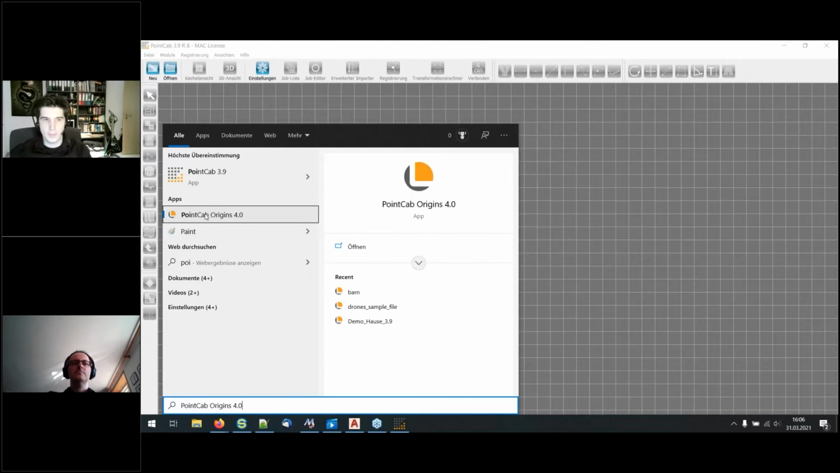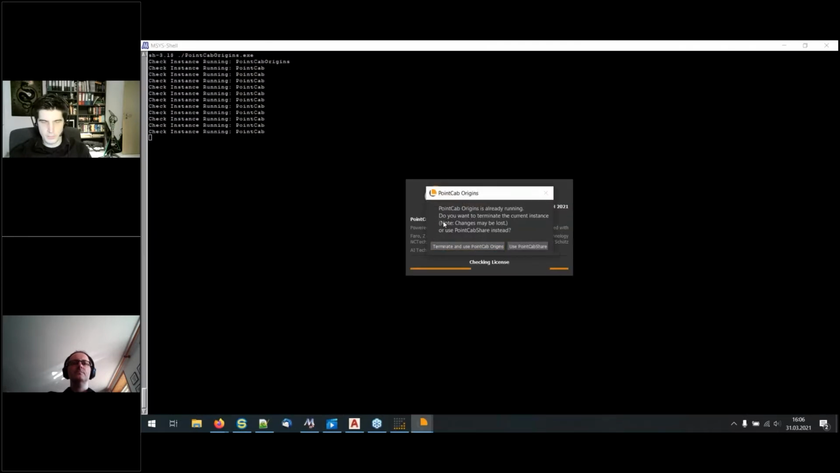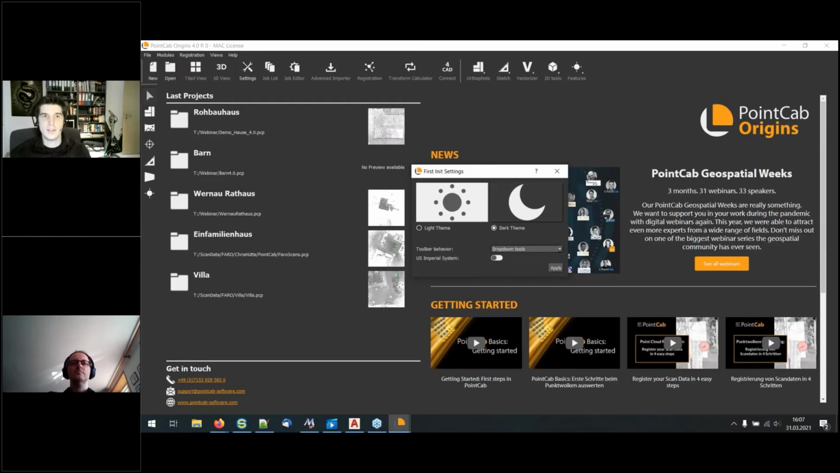Of course, it is not possible to run them both simultaneously, like in the old versions, but you see here, you need to terminate one of these. So I just click on terminate and use PointCab Origins, but you're able to have them installed side by side. So you can always go back to PointCab 3.9. You can finish your projects there and then start freshly with Origins 4.0. And you don't have this intermediate file state. And of course, in the meantime, you can install 4.0 Origins and check it out already.